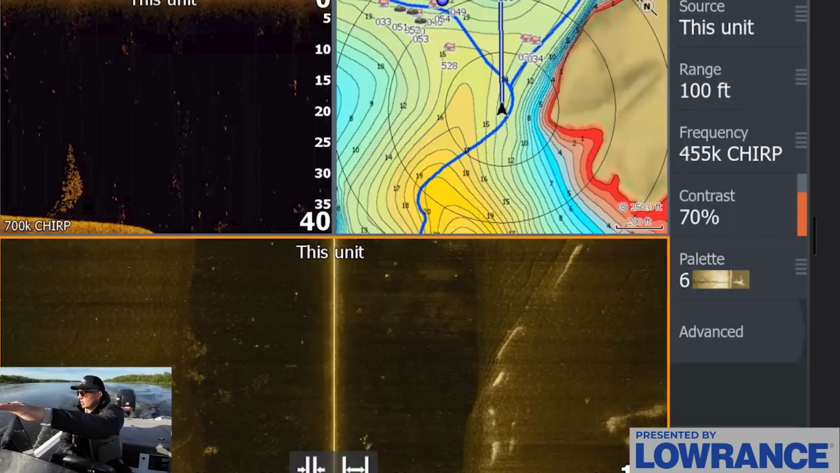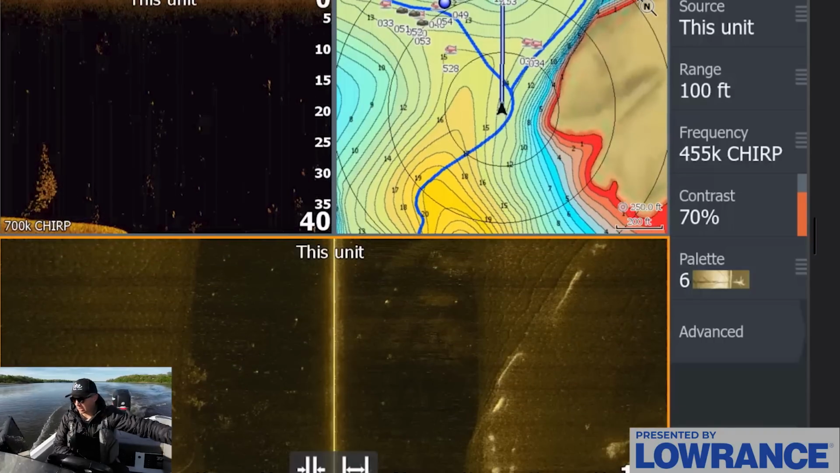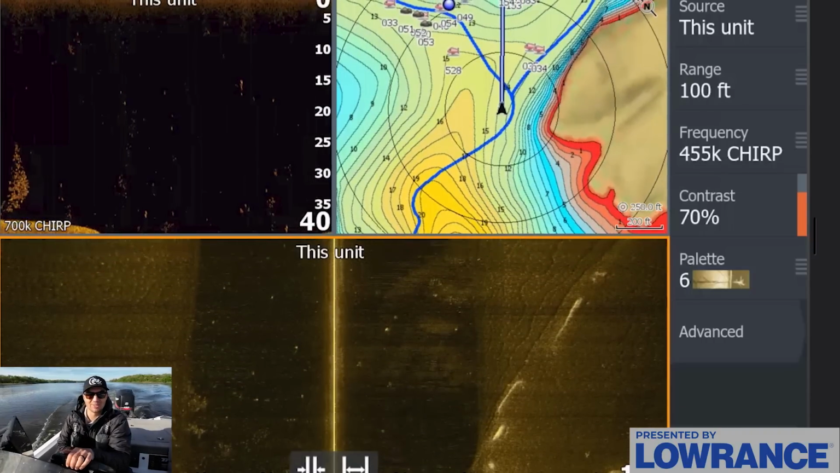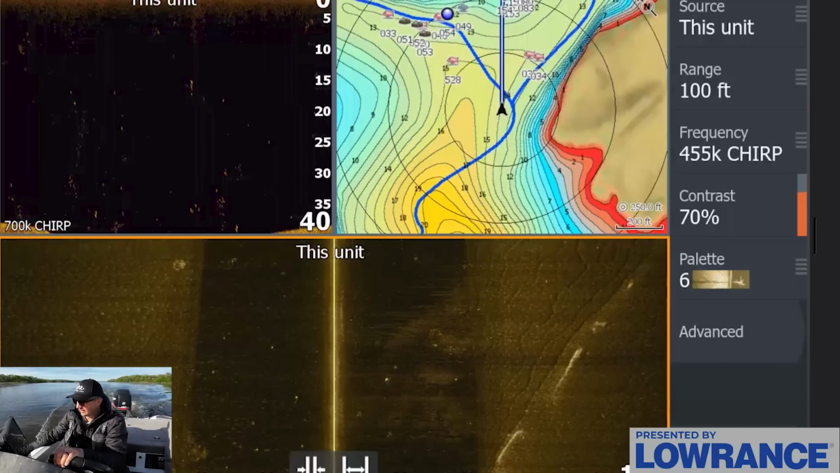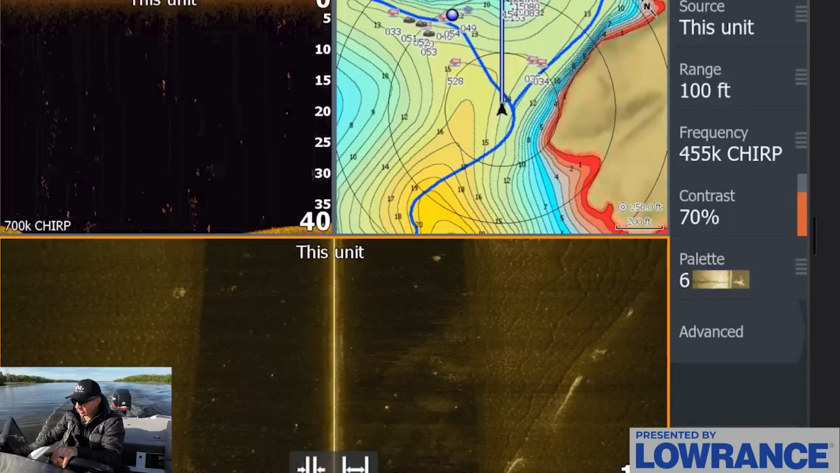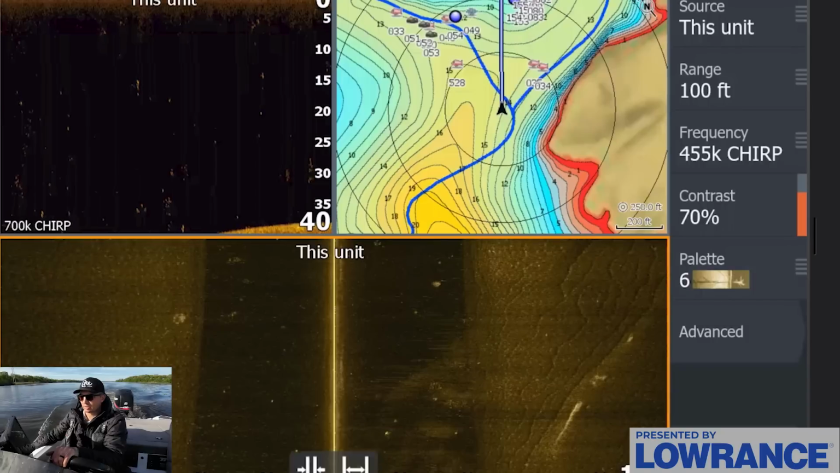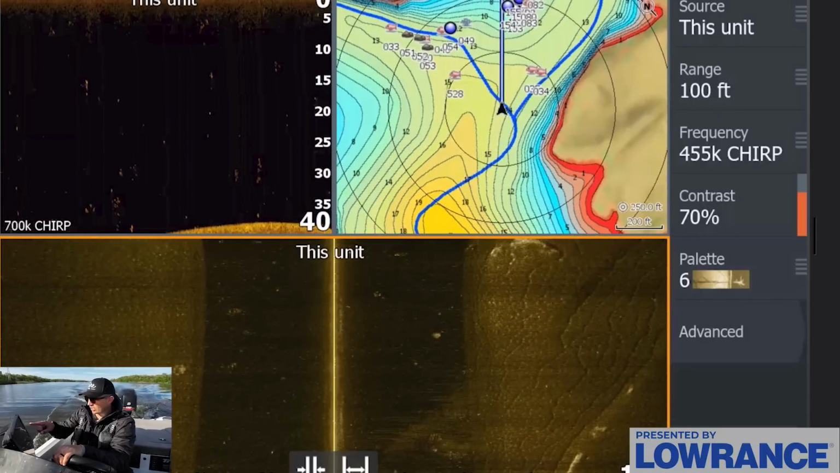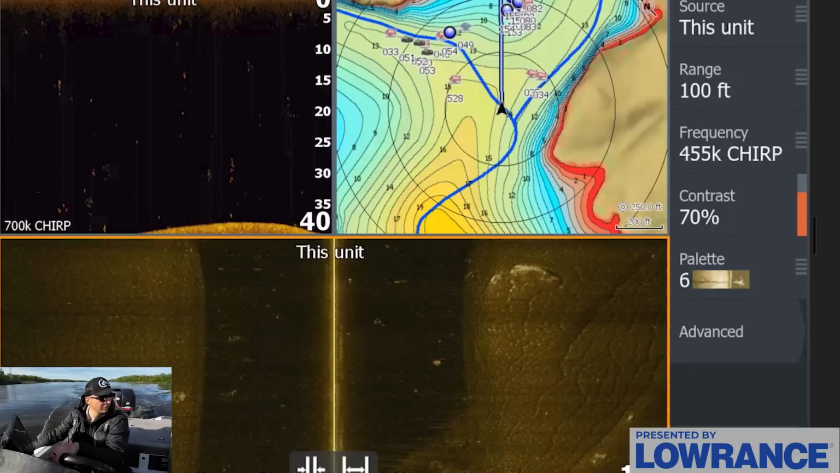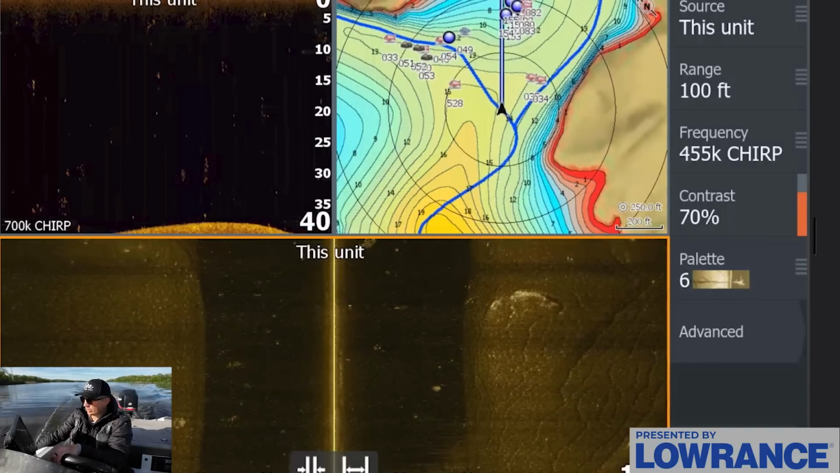I can already see some logs sticking around. There are even some birds standing on logs, so that's a little bit sketchy, but no worries there. We're going to graph a little bit more. This is right where I was catching a lot of fish in the wintertime. There were a bunch of fish basically sitting out here in the middle of this channel intersection. I was catching them using forward facing, and this is that wintering area.